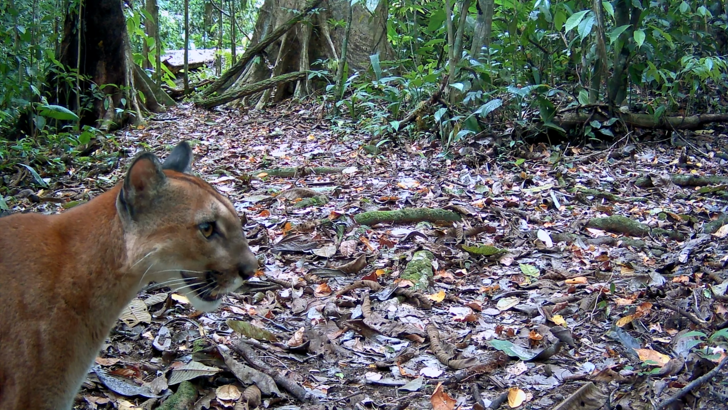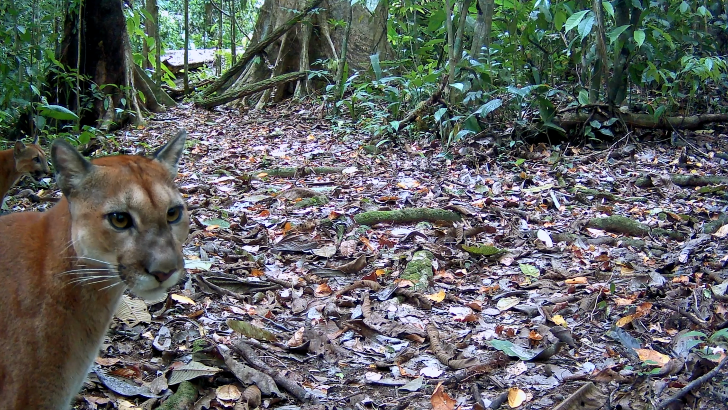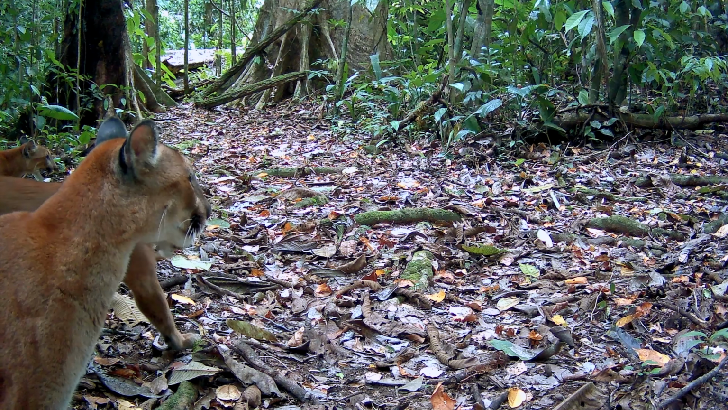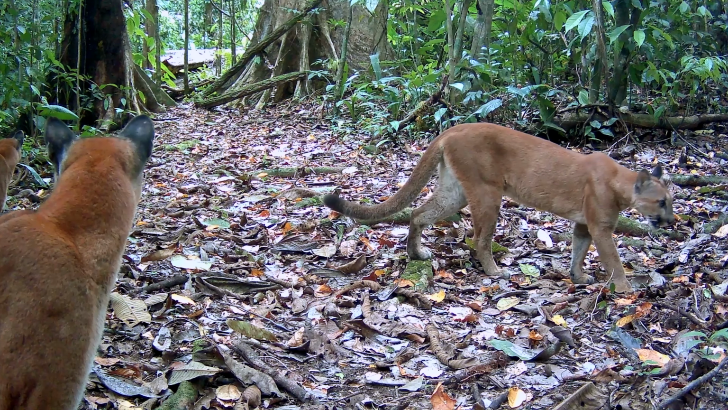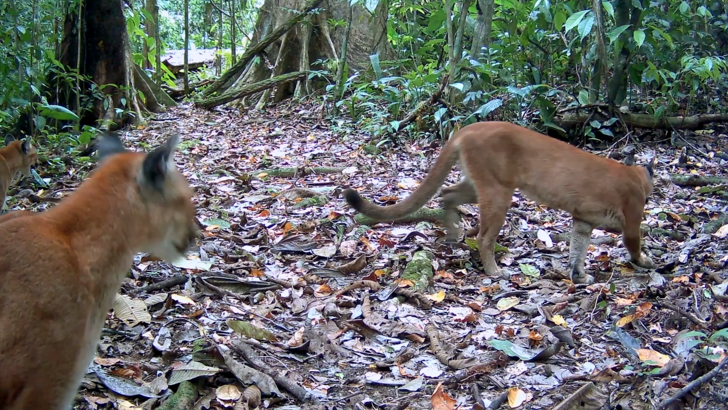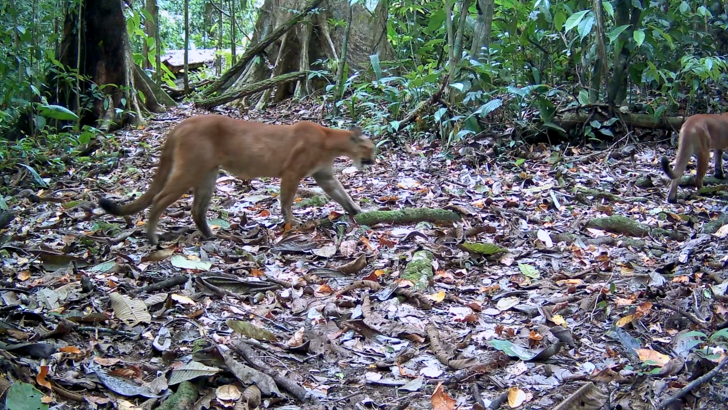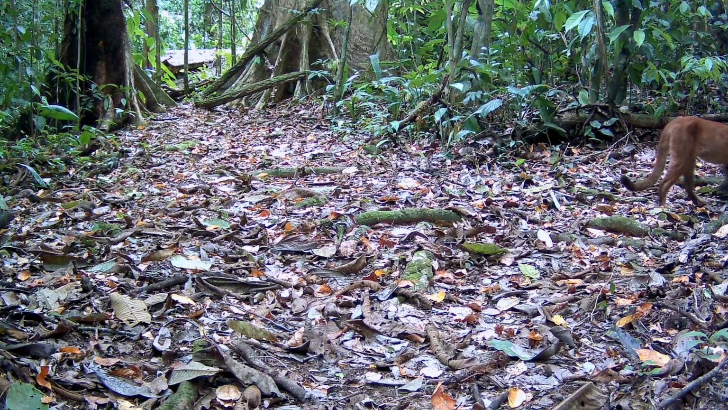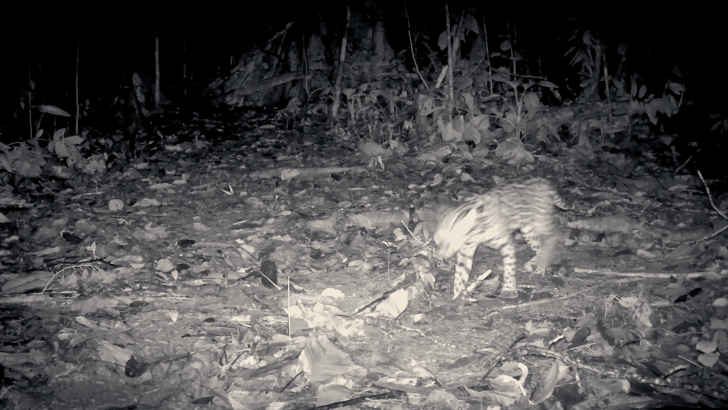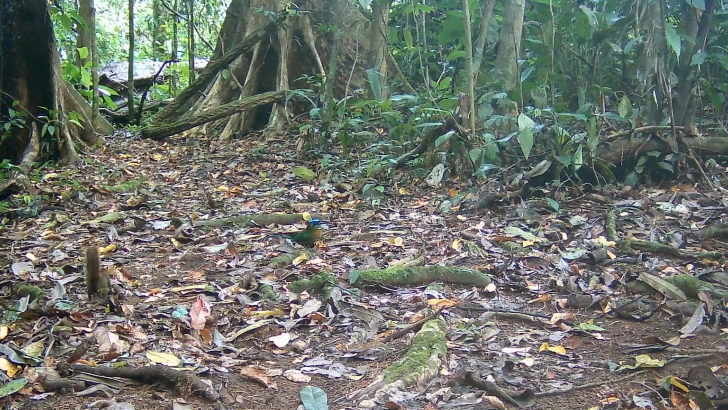Check out this gorgeous Puma family. And at some point, the microphone failed on this trail cam.